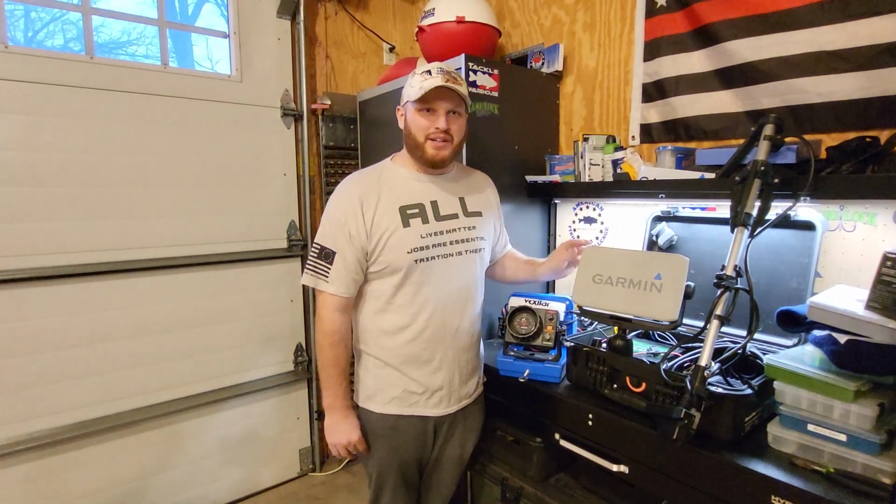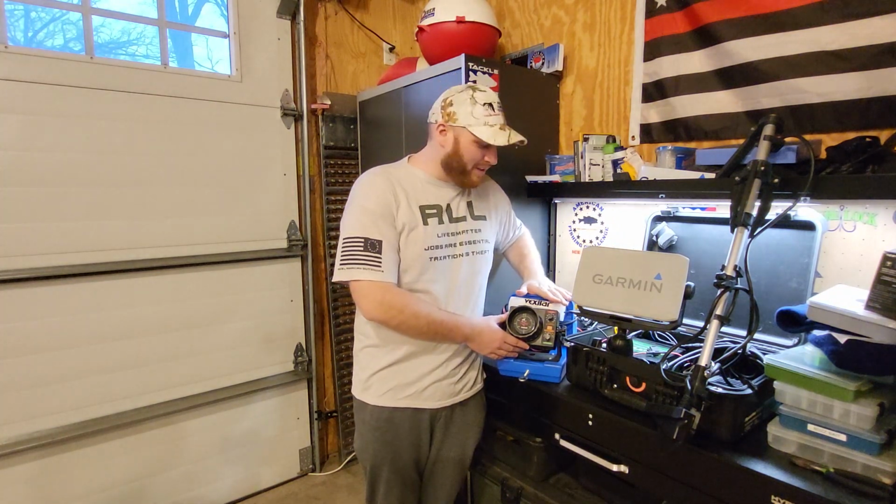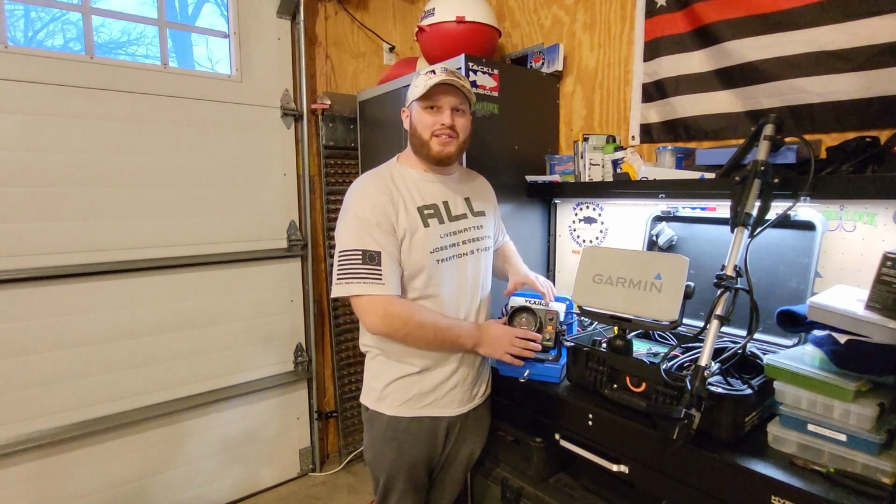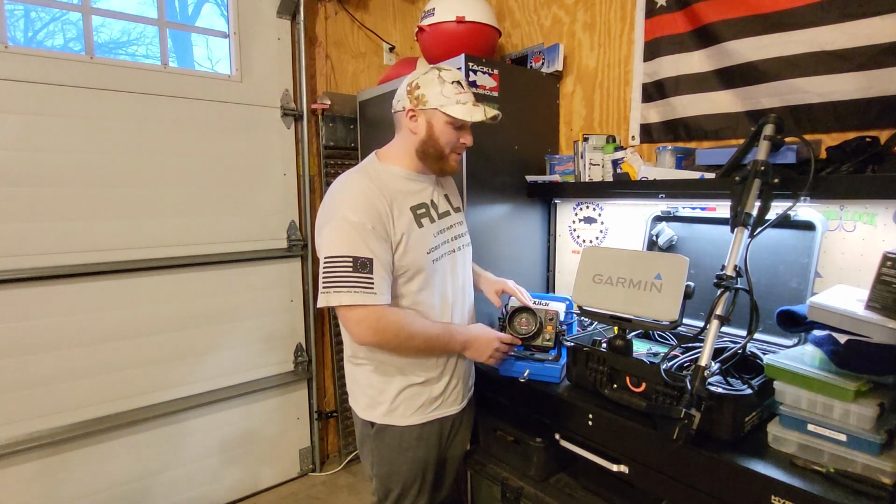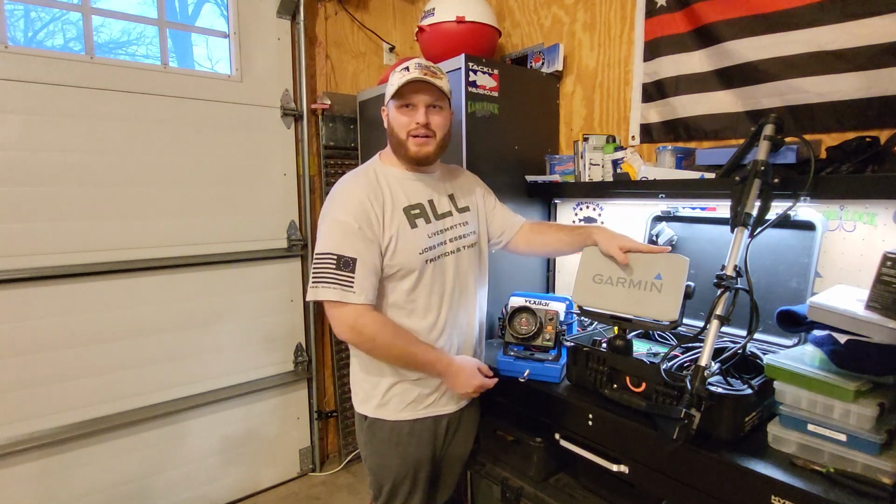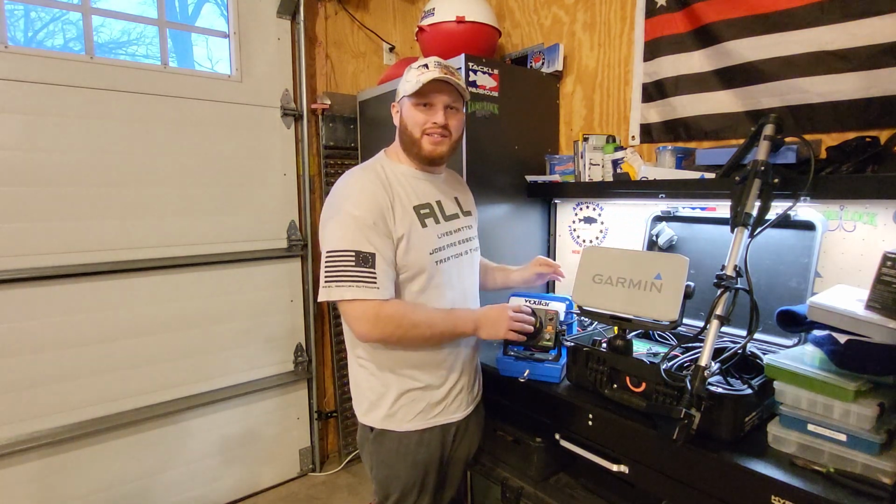So the first thing we're going to talk about why you don't need it is that these flashers and underwater cameras, while they might be old, are proven technology that still works and they're still able to find fish and catch fish. It is also a much more affordable option, running around $300 all in with this setup versus about $2,000. So obviously, money barrier of entry is key there.